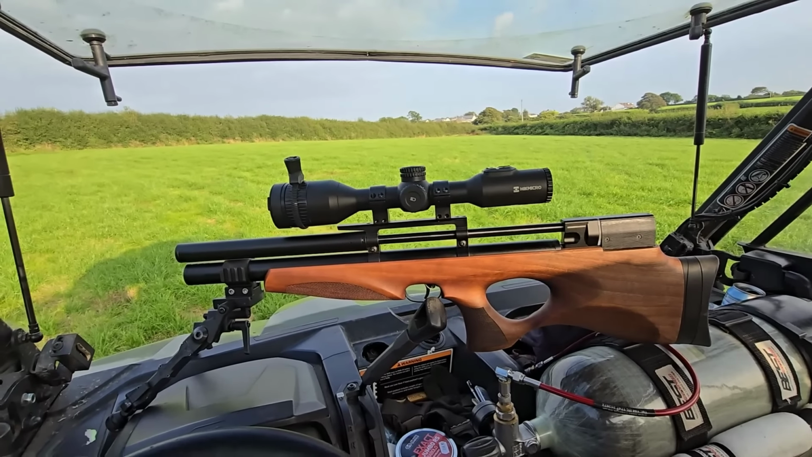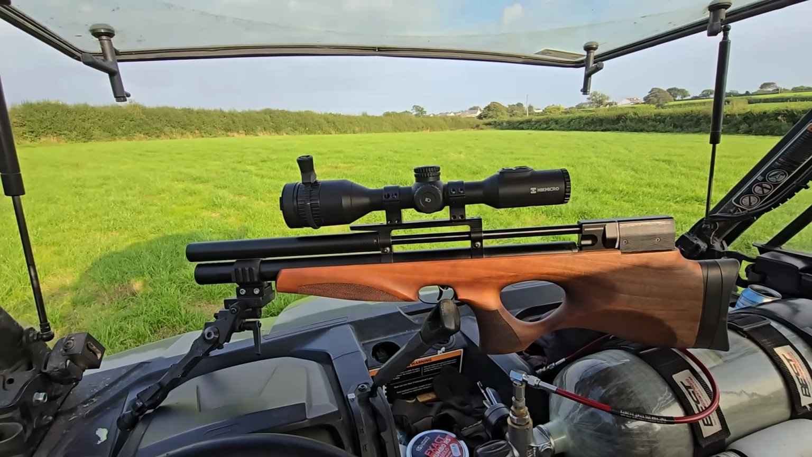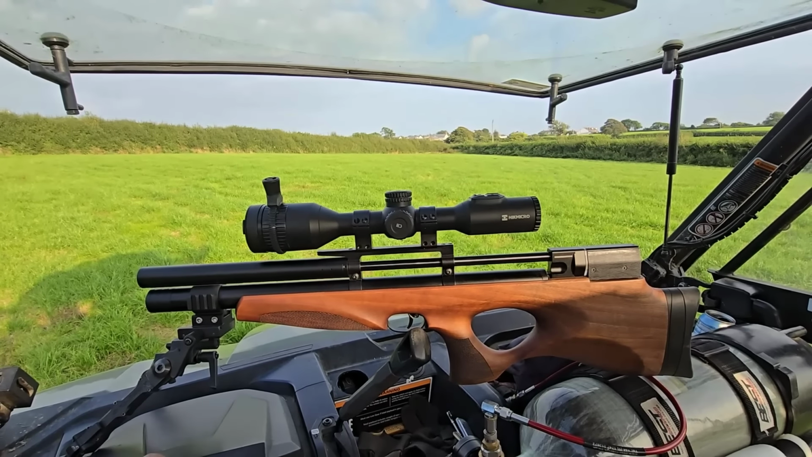I've still got to do a review of the Hikmicro Alpex 4K, the new one. I've had that for quite some time. I did mount it onto this gun, but from a nighttime perspective, because I've got that SQ50 sitting there, I just thought I'd put it on.